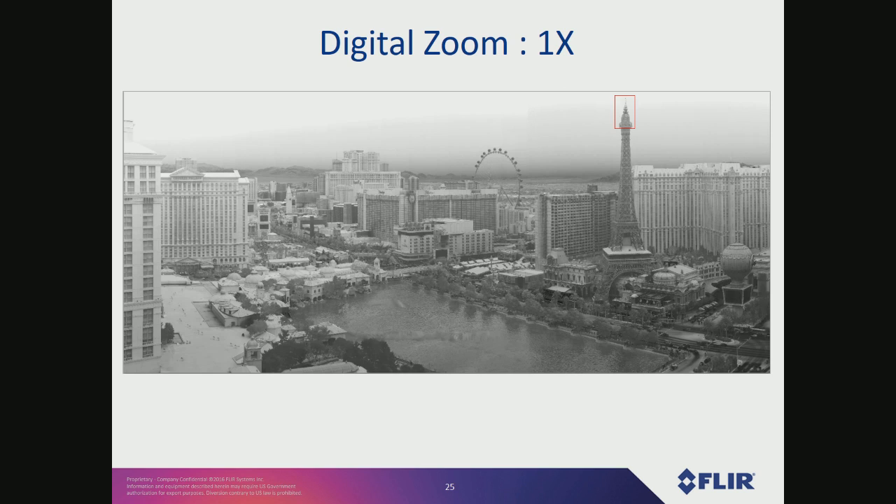You can see the High Roller, that big Ferris wheel in the center of the image. There's the Montgolfier brothers balloon over on the lower right, at Paris, Las Vegas. And then Lake Bellagio, which has lots of little restaurants and shops down on the lake.